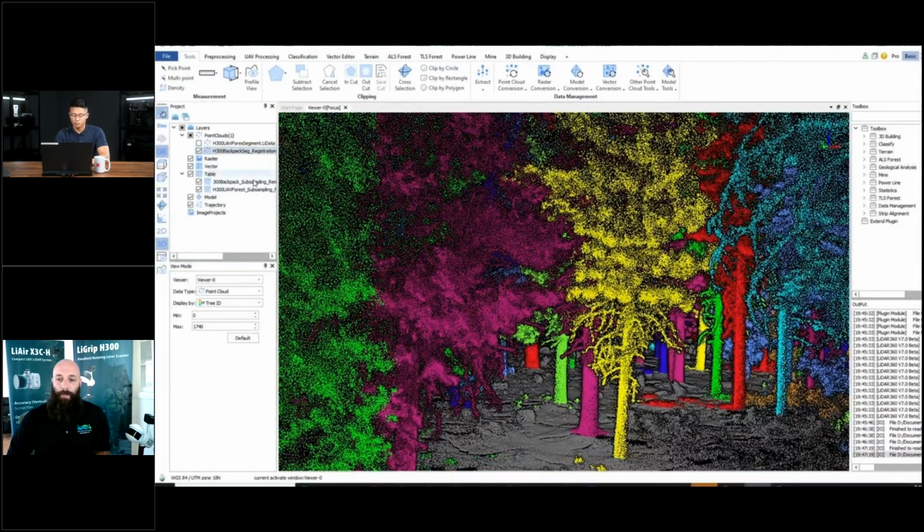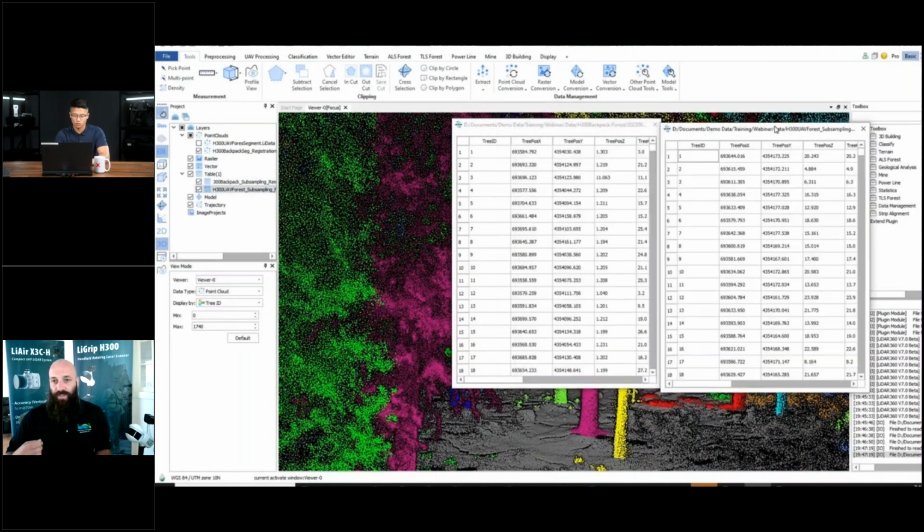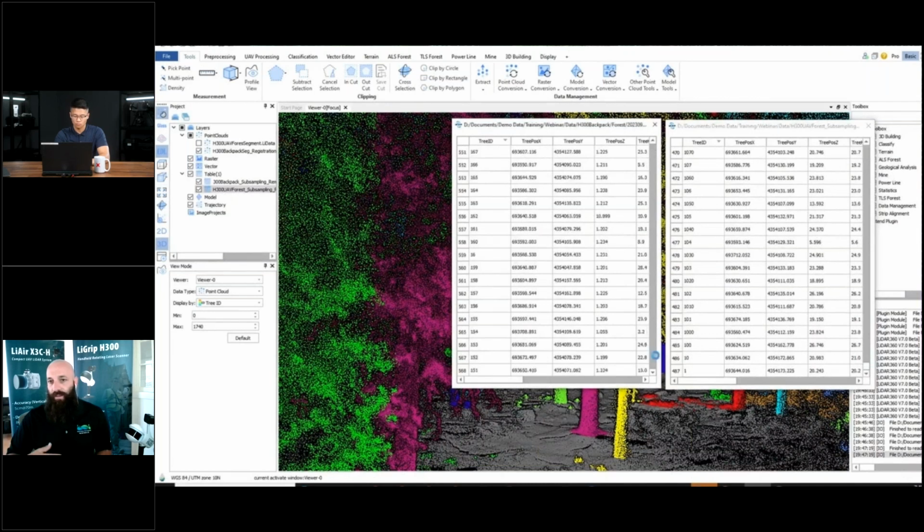What is the seed point? So a seed point is what is generated from the software that retains all of the metadata, for example for the post-segmentation process. This allows us to have our Excel file representing our tree IDs, our crown diameters, all associated to a single seed point.